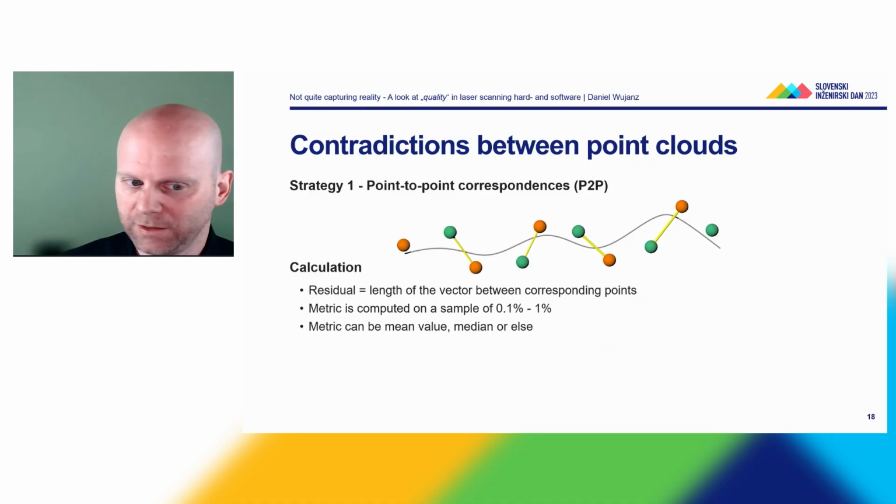Now it's getting interesting because the metric that is reported is typically not computed from all points in the overlapping region, but just a sample, typically 0.1% to 1% of the entire overlapping region. So let's say if I have 10 million points in the overlapping region between 2 scans, I'm not using all of these points because it is way too tedious. The runtime is taking too long, and of course it needs RAM to be computed. And then the next interesting bit is that the metric can be the mean value, could be the median, or it could be an entirely different number, so you have to watch out what it really is.